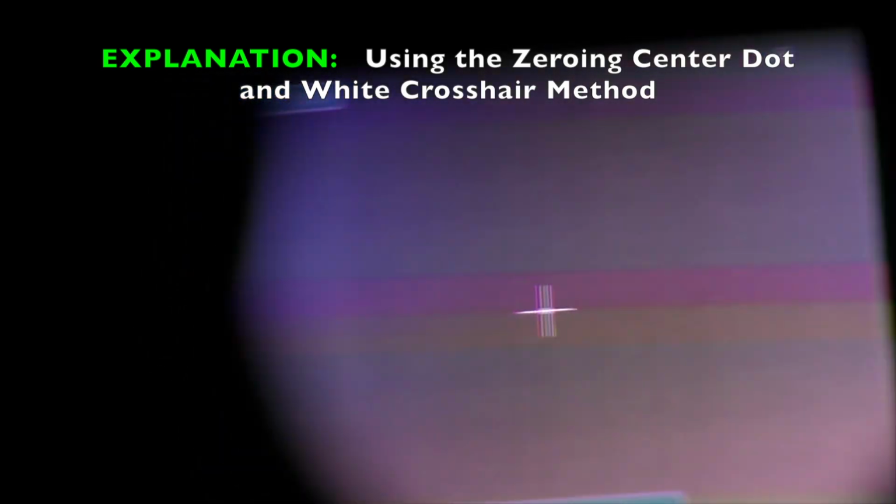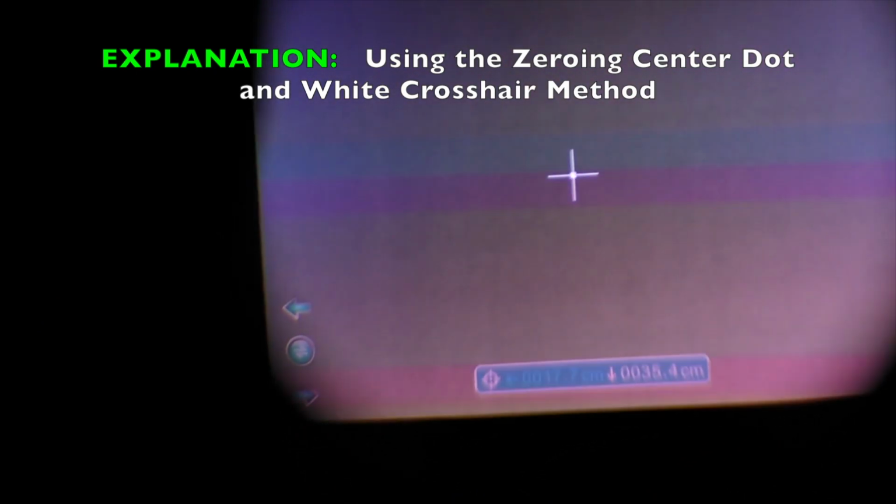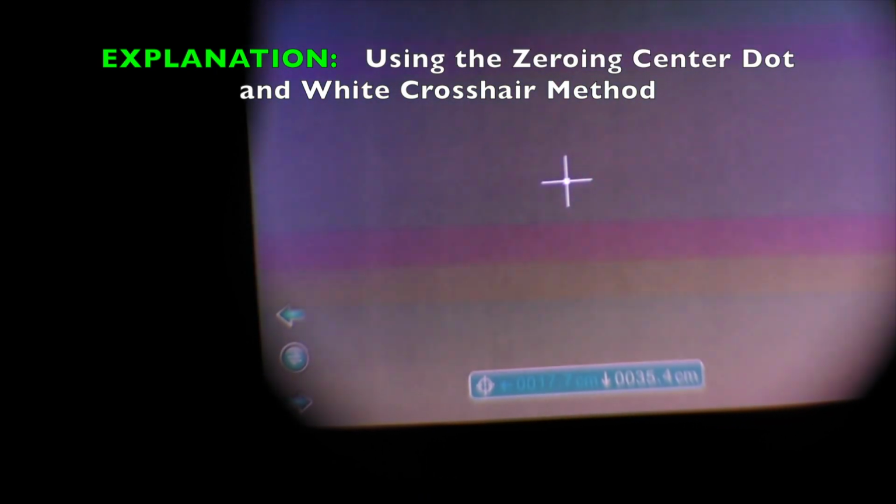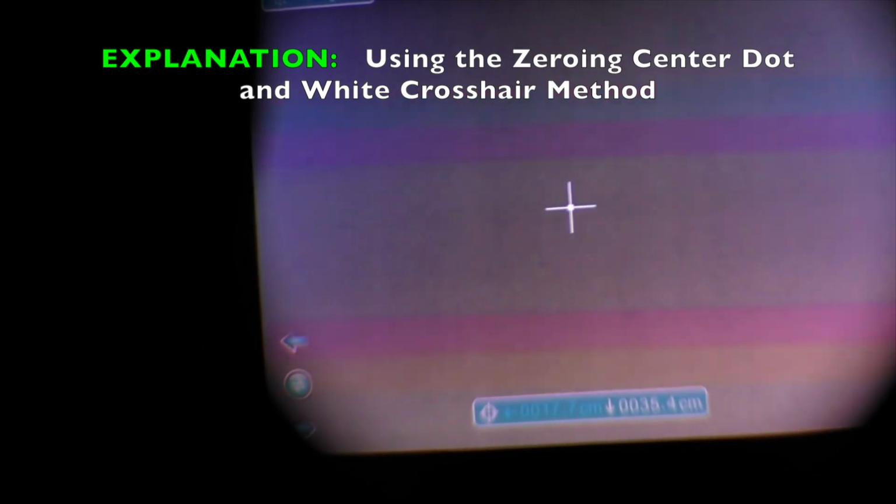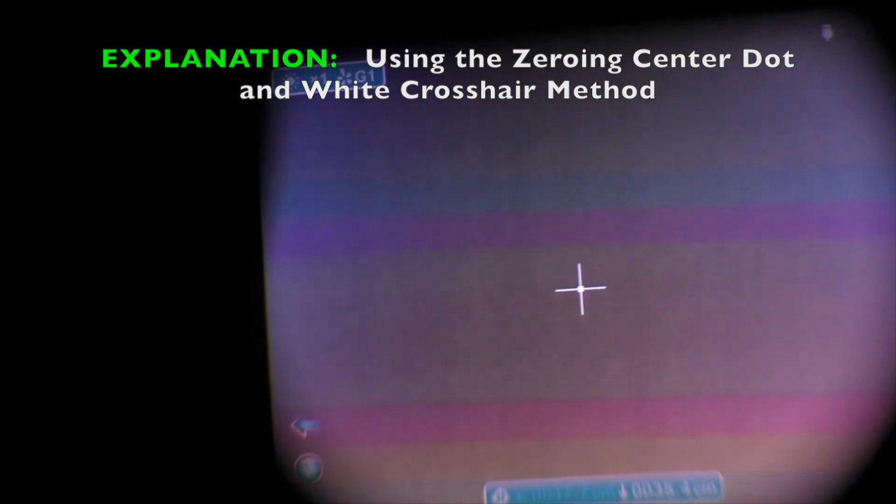So that white dot is going to remap itself to the center of your 0 coordinates, so that for your next adjustment you can use it again to keep it on your point of aim and just move the white crosshairs to your point of impact. The key here is you want to adjust the white crosshair over the point of impact, which was just slightly left and below the point of aim.